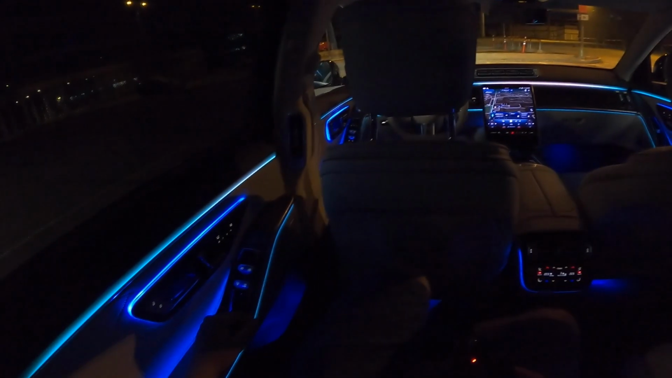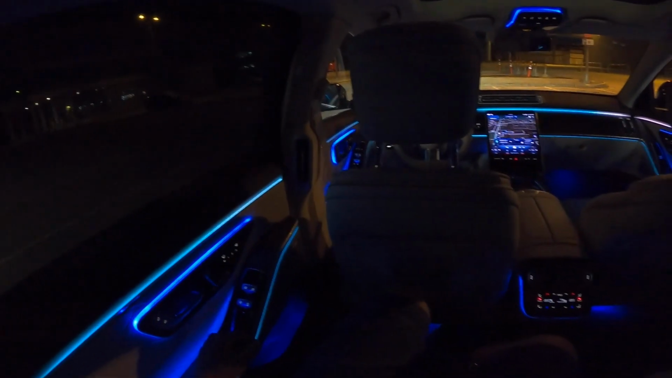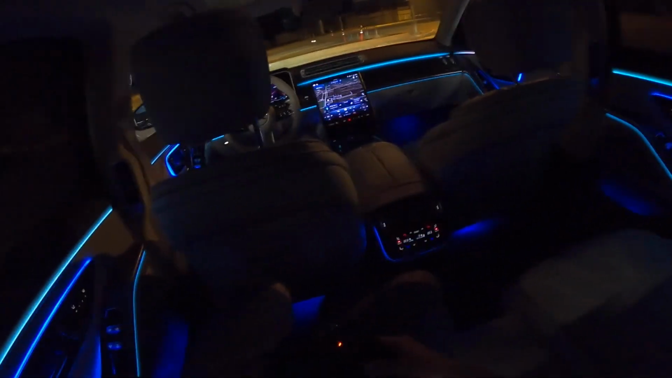Oh my god, the ambient lighting here is the best. Imagine taking a really long road trip on the German Autobahn. Just perfect.